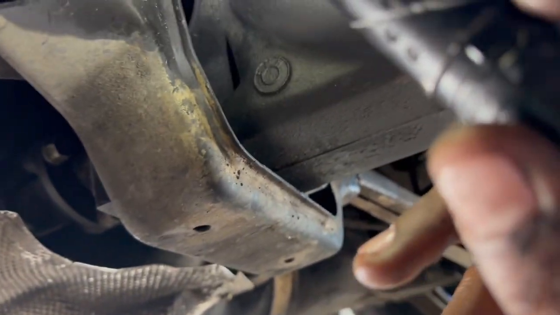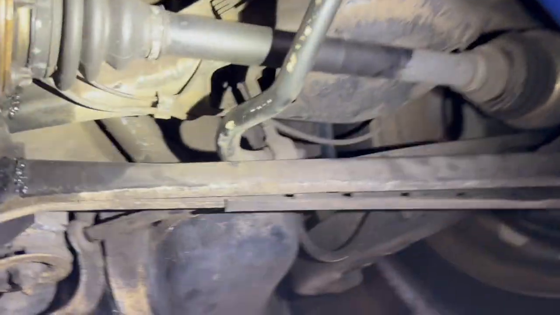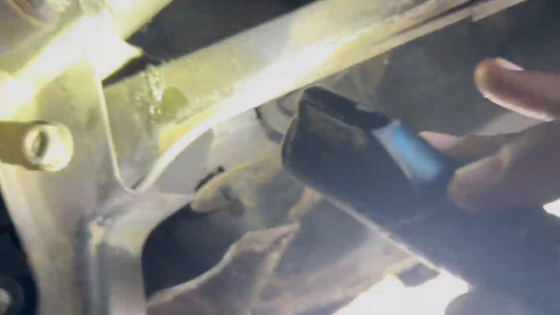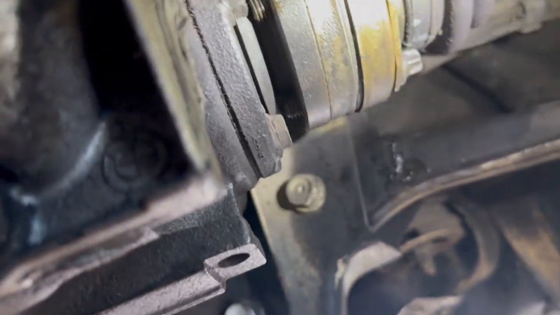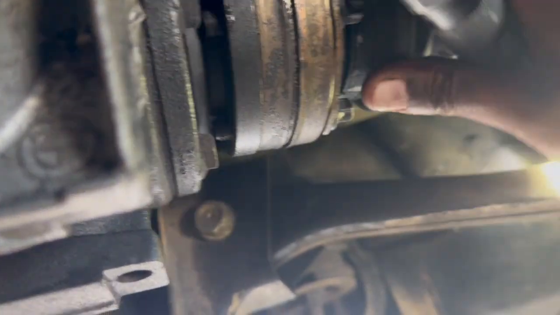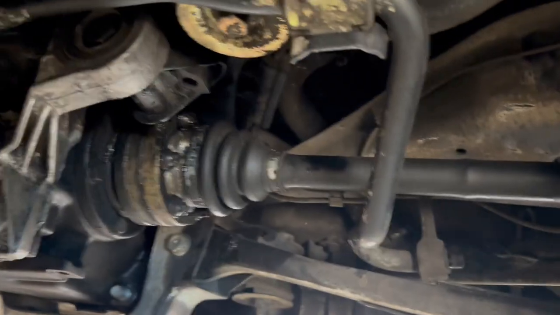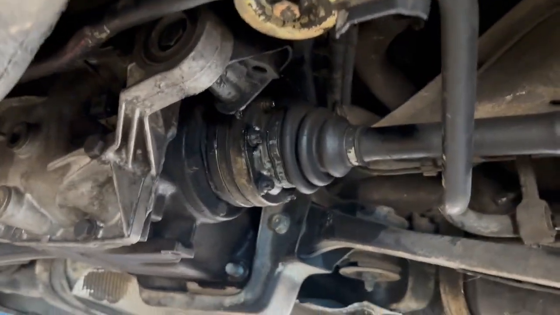It spat axle grease everywhere. Like everywhere. And it looked like it spat axle grease right here too. But is this axle? Yeah, that's axle grease. So did it come from this axle or what, bro? What's going on now? I'm really getting lost. Let's see what's going on right here.